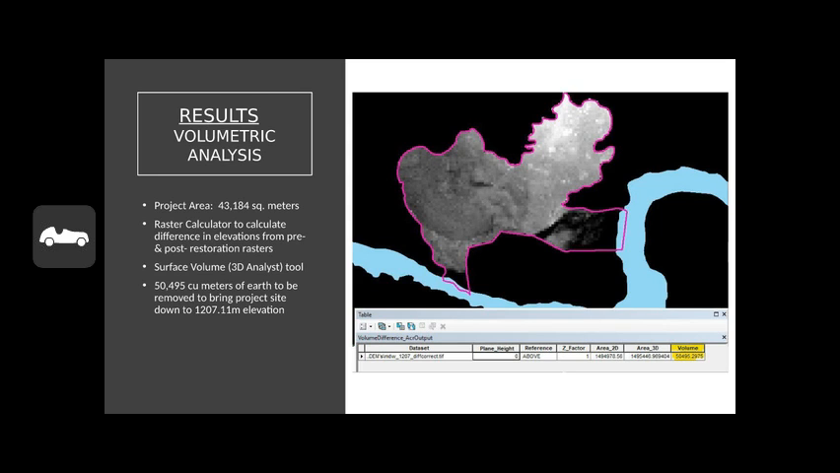So that is the volume of earth that's going to need to be removed if you want to restore this parking lot to a wetland by lowering its max elevation in the boundary to be inundated from 1210 meters to 1207 meters.